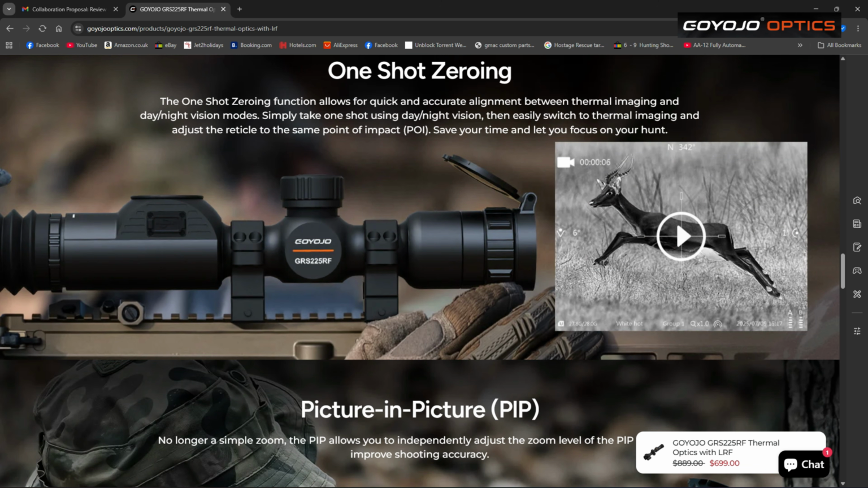One shot zero. So basically you'll get onto the menu, which you'll see later on, and you'll see a little padlock. You go down to that. As soon as you activate that, it freezes the picture, what you see through the scope, and then from there you go down a couple and you change the XY series of basically windage and elevation. Once you put that cross where the point of impact was, you come out of the program, and in theory you've zeroed it.